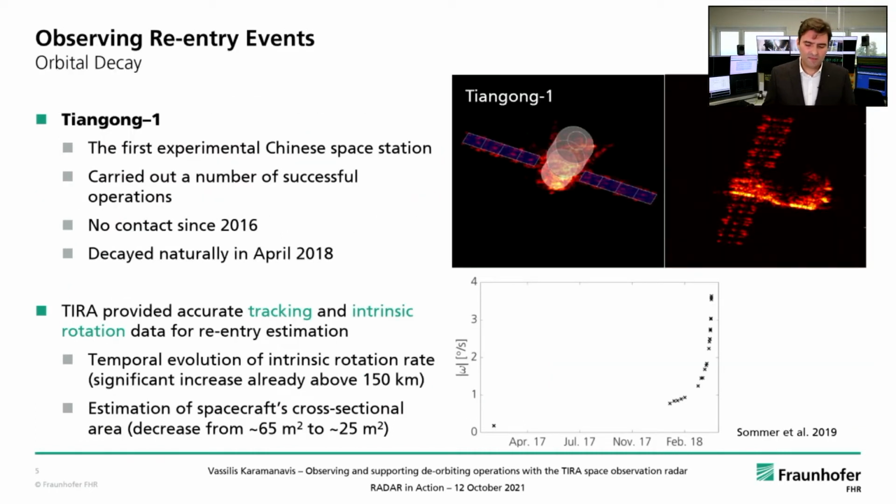Now, a recent event that many people remember in the community discussing orbital decay was Tiangong I. Tiangong I was the first experimental Chinese space station, launched in 2011, that carried out a number of successful operations in orbit. Now, there was no contact with the ground since 2016, and the space station was doomed to a natural decay, which happened on the 1st of April in 2018.